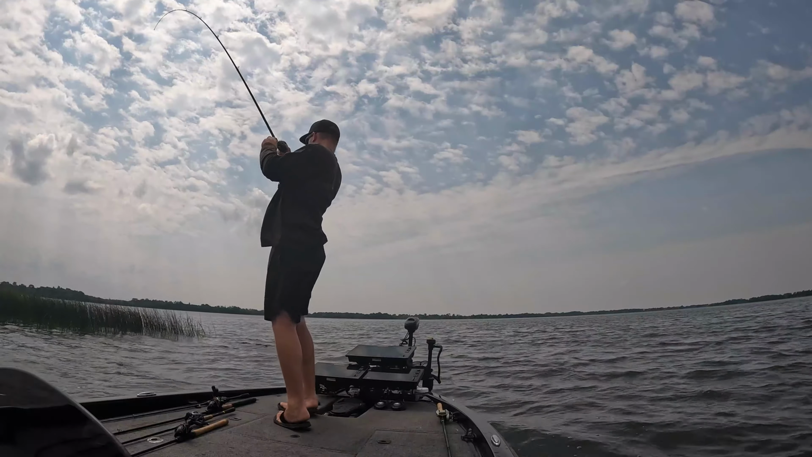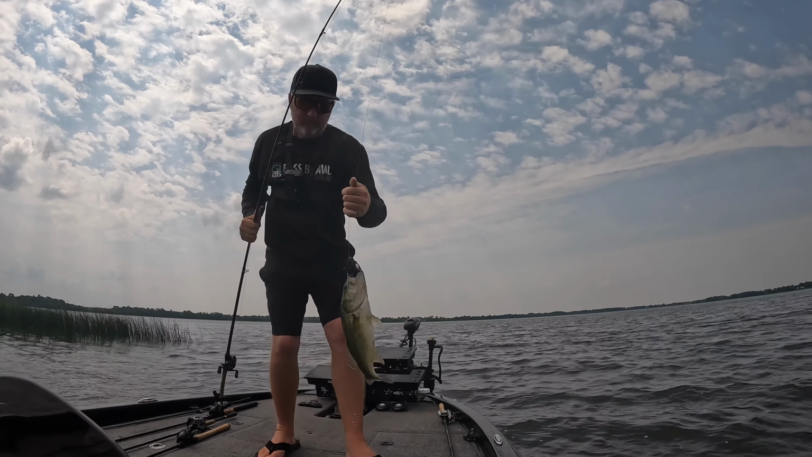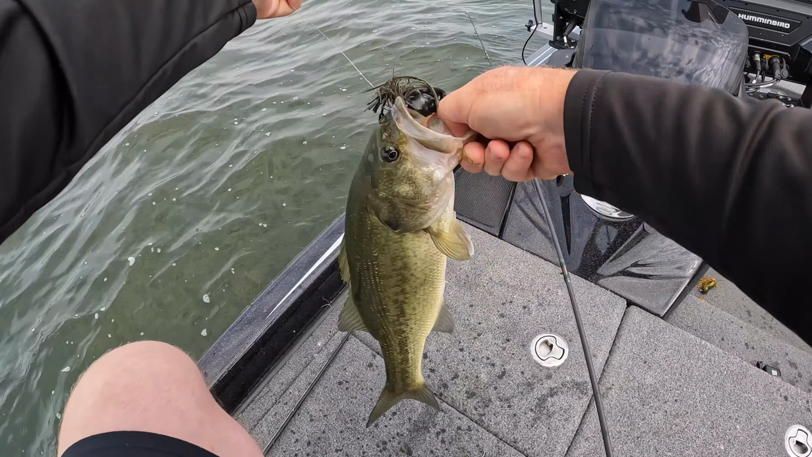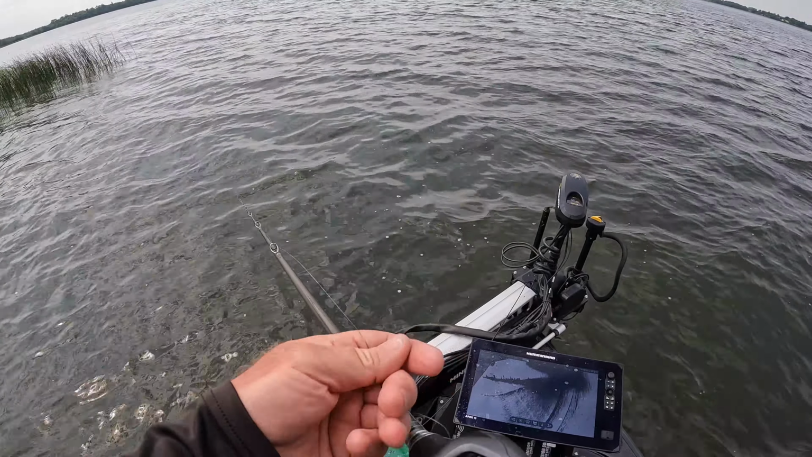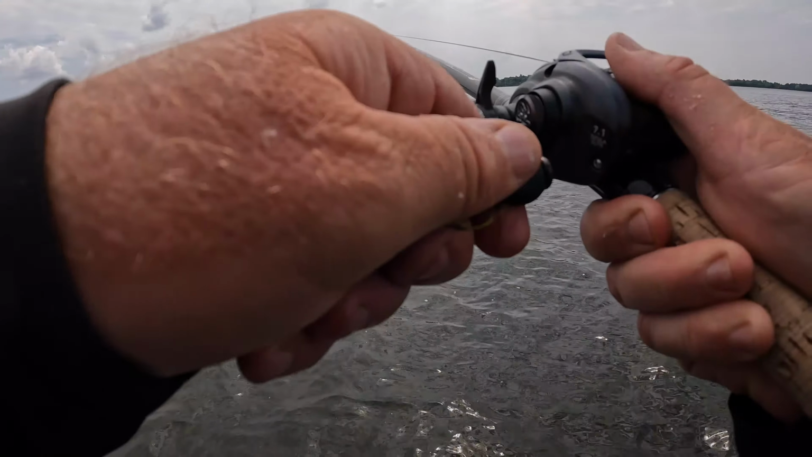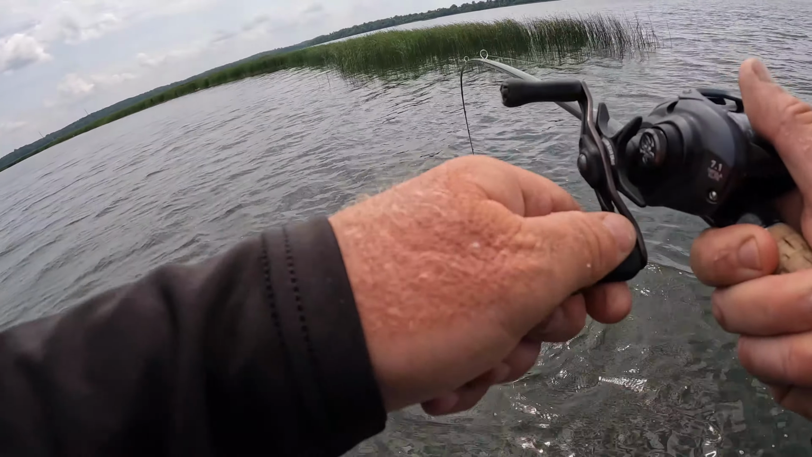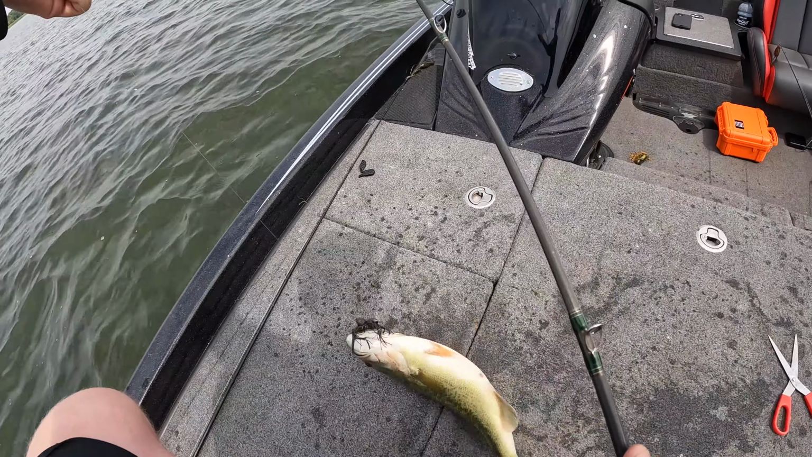Oh, dang. Oh, cow. Hopefully I have time for one more. Fish under the boat. Right there. Right there. Oh, yes. 1154. Saw that on the Live. Right underneath the boat. Electronics. Use them.